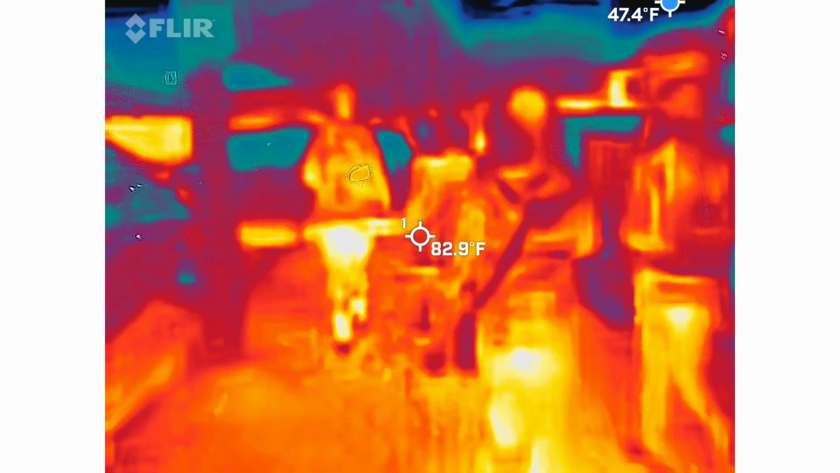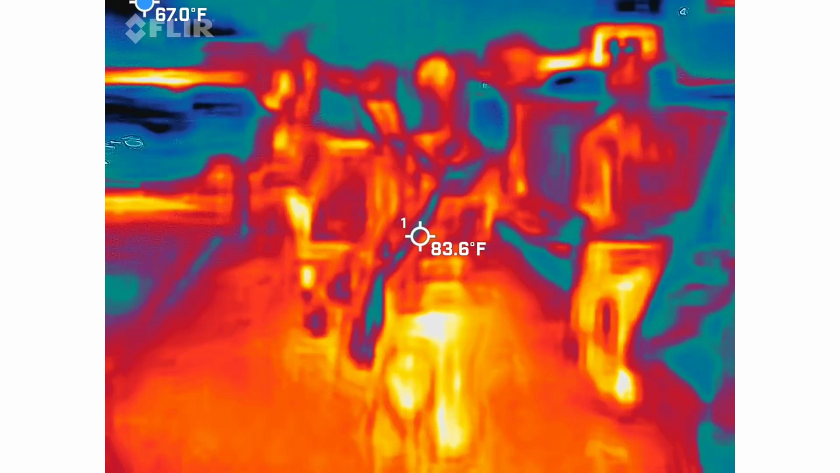It's important that you keep an eye on where you're walking so you don't trip, okay? Yes.